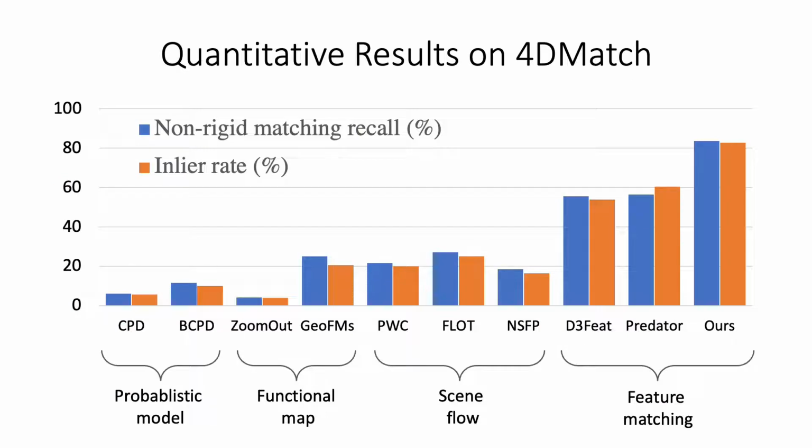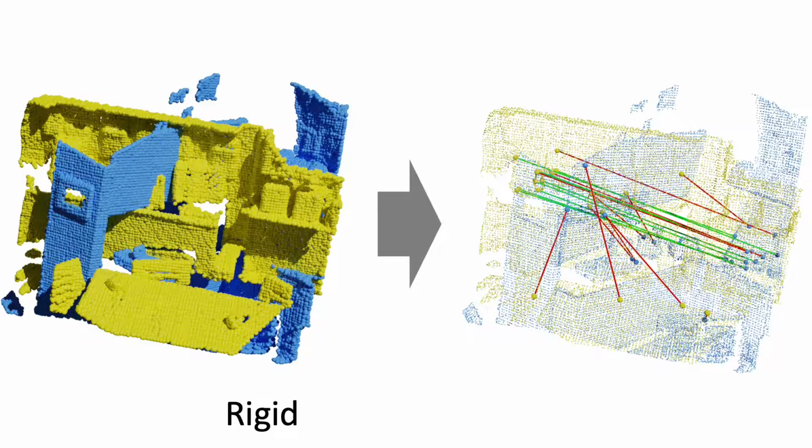Our method achieves state-of-the-art non-rigid point cloud feature matching results on 4DMatch, and shows superior results to other related approaches, including probabilistic registration, functional map-based, and scene flow methods. Here we show demos of registration in both rigid and deformable cases, using the predicted matches.